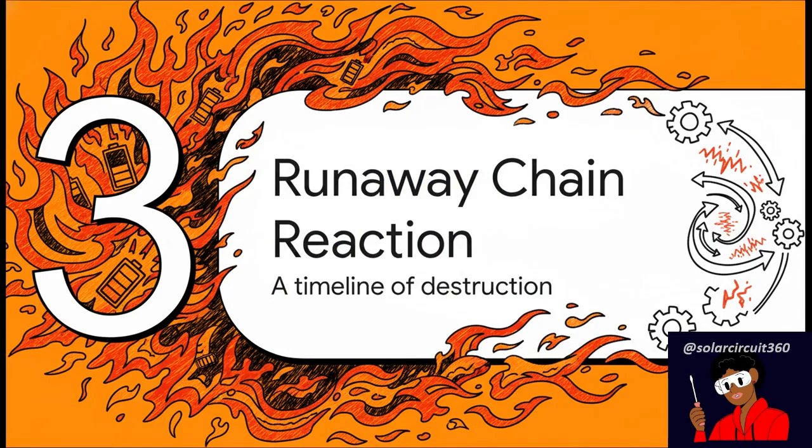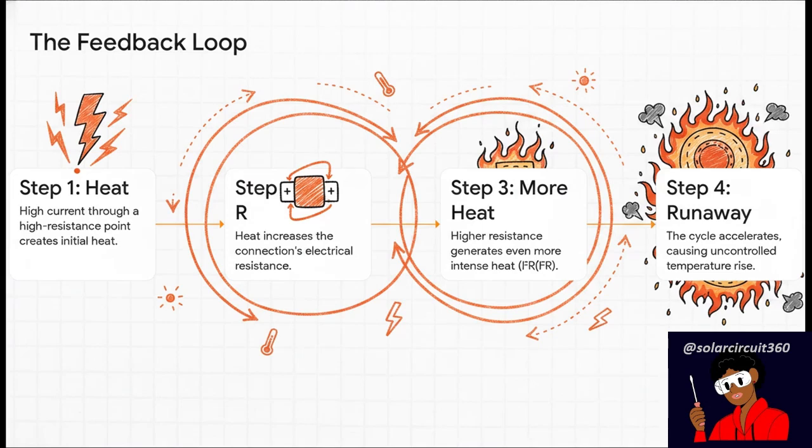Okay, so now we see how the heat is generated, but how does it get so out of control? Well, that initial heat isn't just a one-time thing. It's the first domino to fall in a self-perpetuating cycle of destruction. And this illustrates that feedback loop perfectly. It's a vicious cycle. High current hits a point of resistance, and that creates heat. But, and here's the trap, that heat actually increases the electrical resistance of the connection. So now you have higher resistance, which, thanks to our I²R rule, generates even more heat. That new, more intense heat raises the resistance again, and the cycle just keeps feeding itself, accelerating faster and faster into what we call thermal runaway.